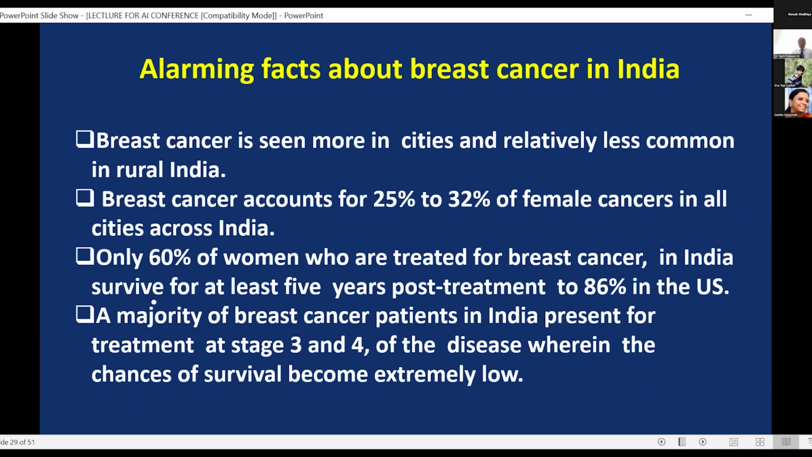Now, facts about cancer in India. Breast cancer is seen more in cities, relatively less common in rural areas. Breast cancer accounts for 25 to 32% of female cancers in cities across India. Only about 60% of the women who are treated for breast cancer in India survive at least 5 years post-treatment, compared with 86% in the US. The majority of breast cancer patients in India present for treatment at stage 3 or 4, and that's why the outcome is poor.